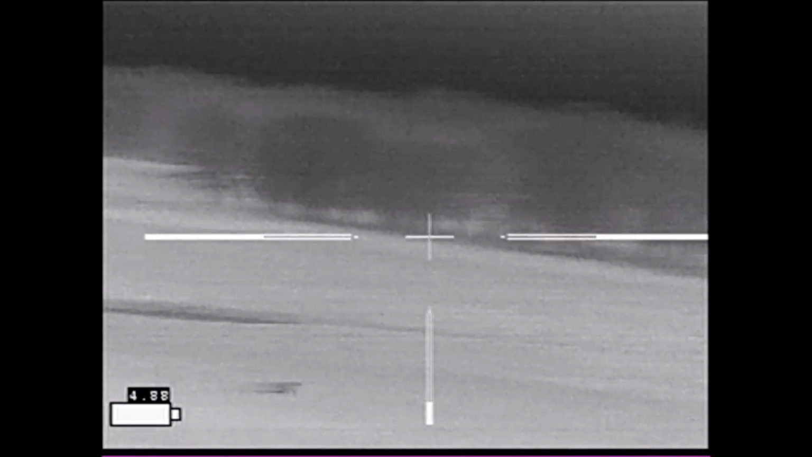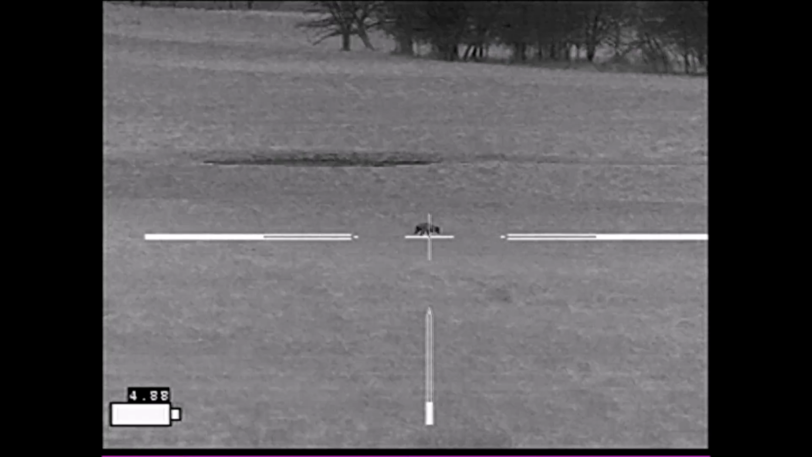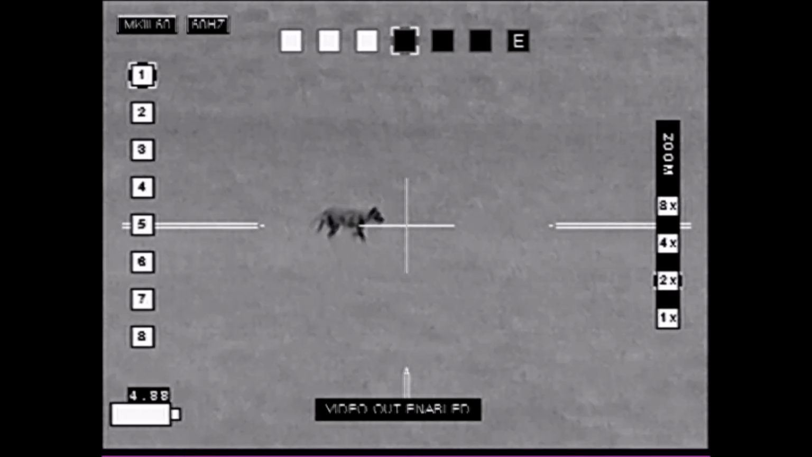I had the caller set up to the left in this image, and I expected the coyote to go that way, but she didn't and continued to the right, so I had to make a series of adjustments in my shooting position in order to get lined up on her.